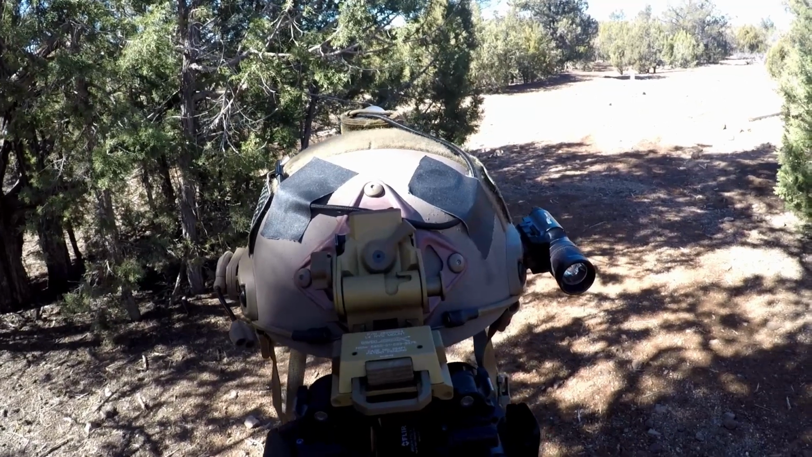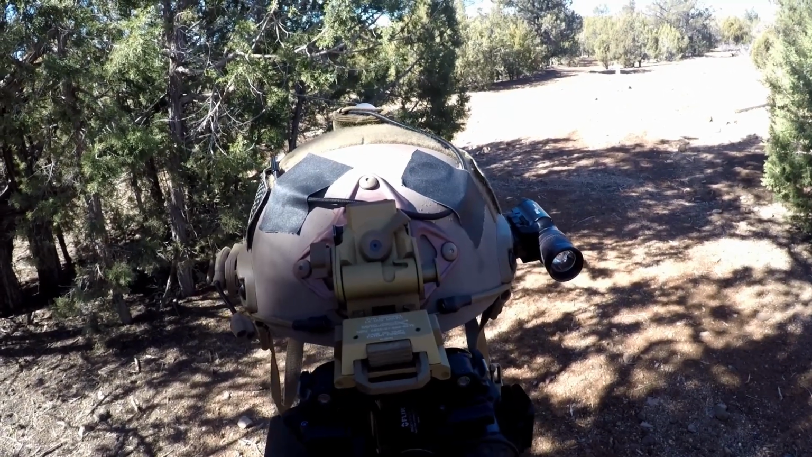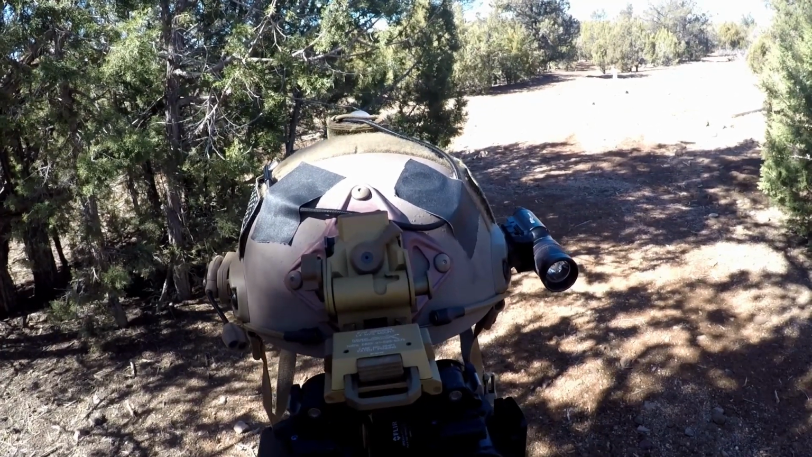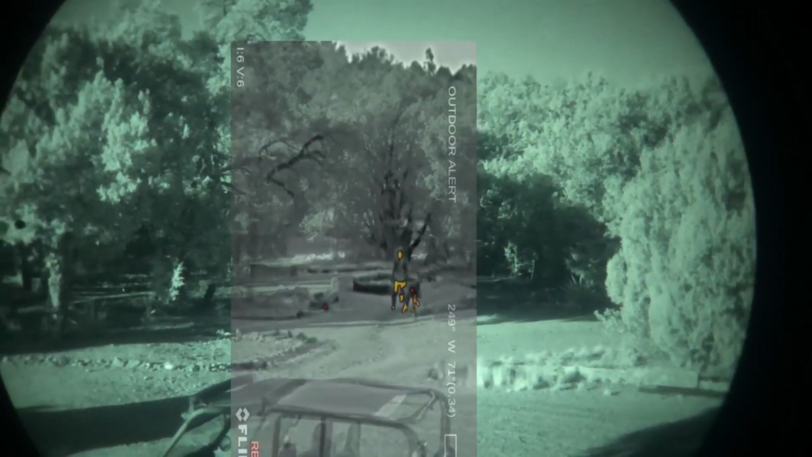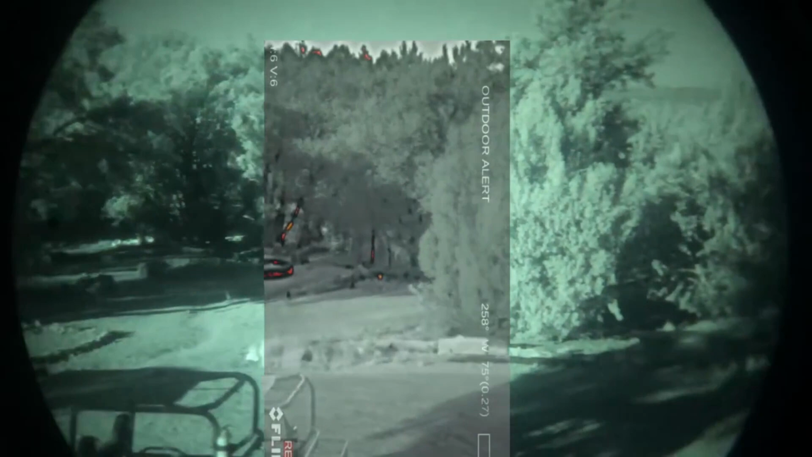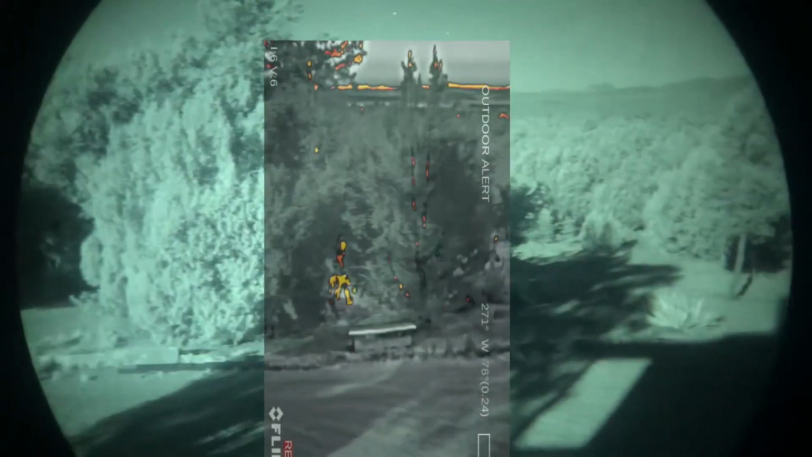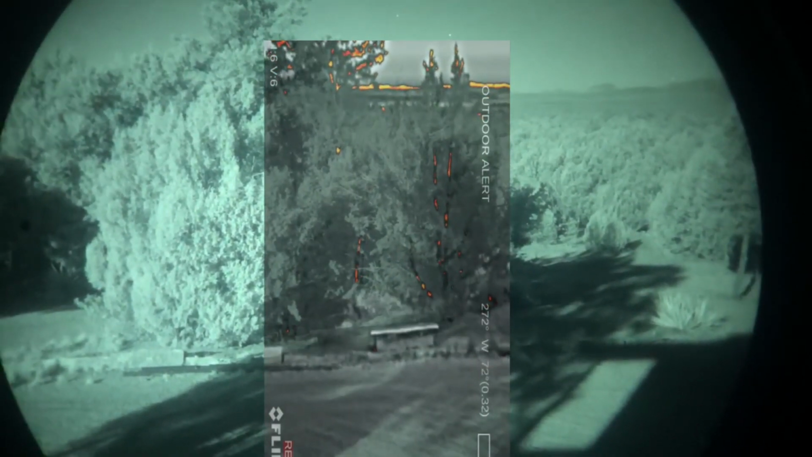I'm right eye dominant, so the night vision's on my right eye. And so I see the night vision image, but when I get a thermal hit, like for my dog, rabbits, other animals on my property, it triggers the thermal outdoor alert mode, and I'll show you what it looks like here. It pops up and gives me the appearance of a thermal overlay of the outdoor alert mode, which is like a red-orange on top of the night vision.